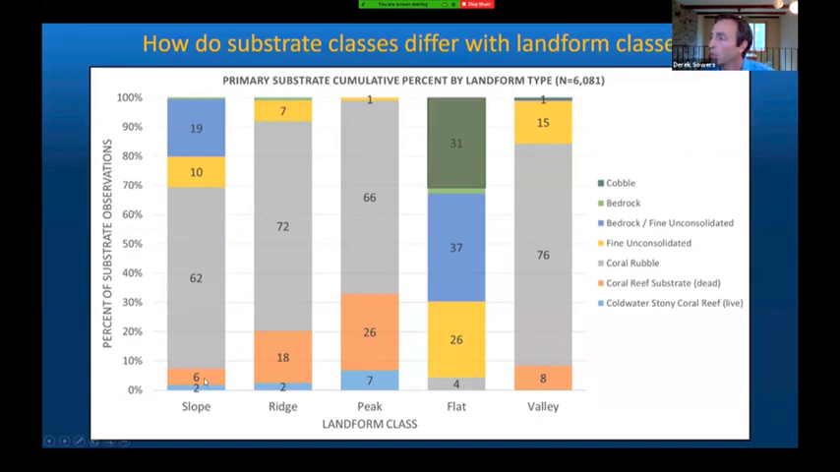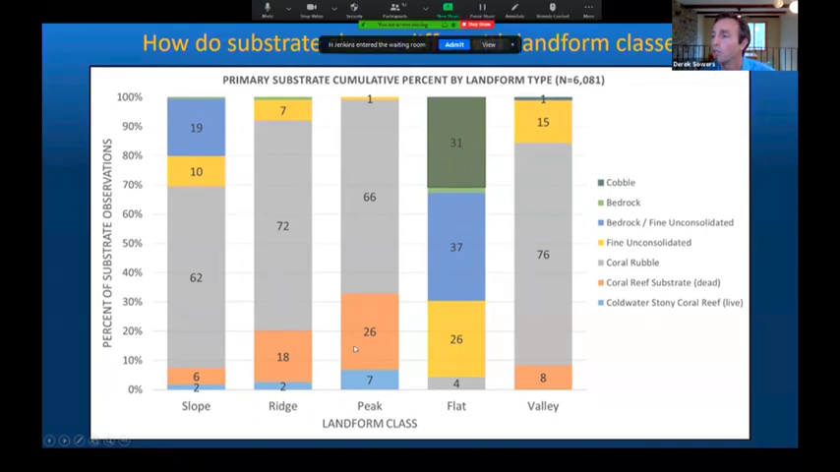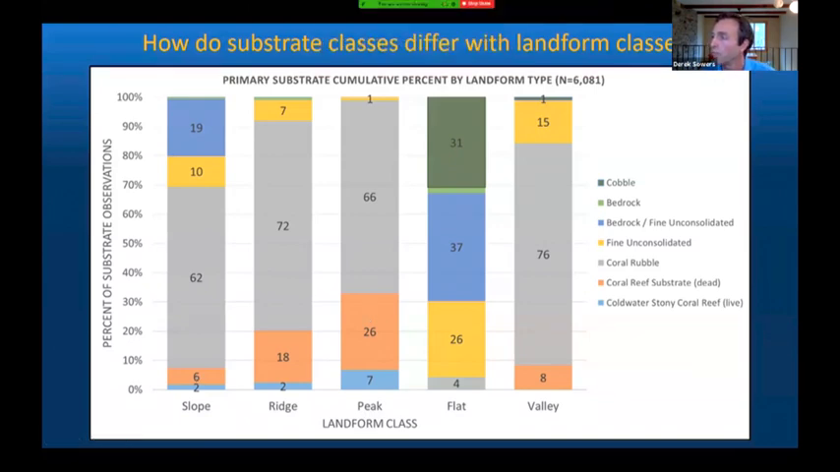Moving up a bit into the coral reef substrate, this is that dead standing framework. You can see 6% of the slope had this, 18% of the ridge, 26% of the peaks. So again, as you move higher up on these mound features, you're getting more of this framework that provides important habitat structure. This gray area is clearly dominant. That's coral rubble. It's very prominent in the peak, ridge, slope, and valley landforms.